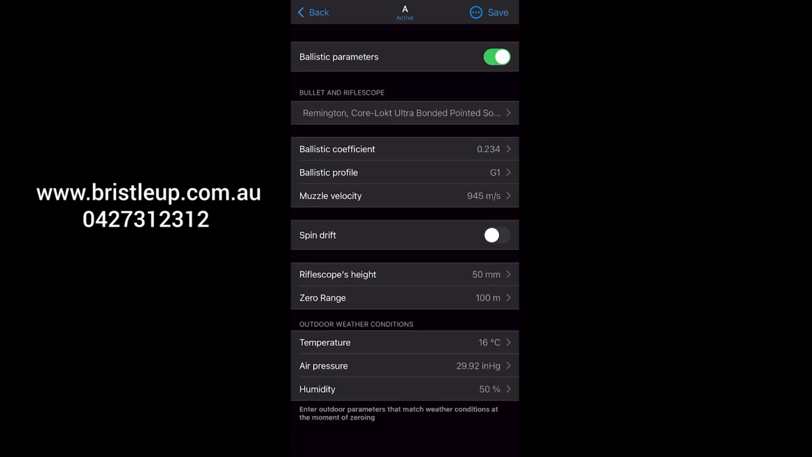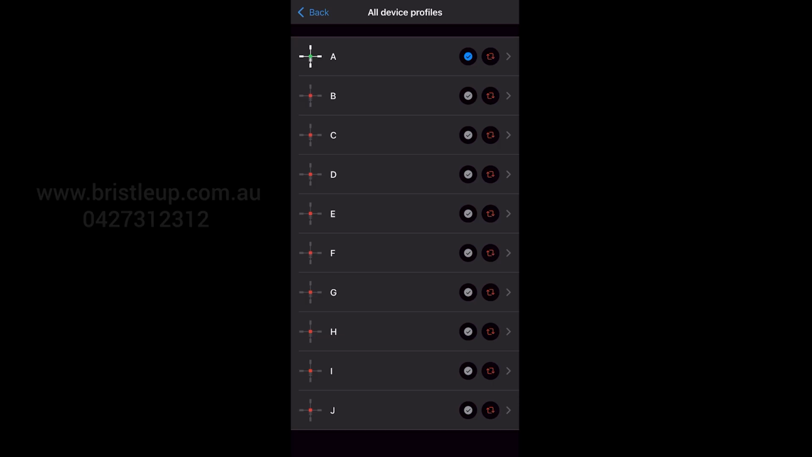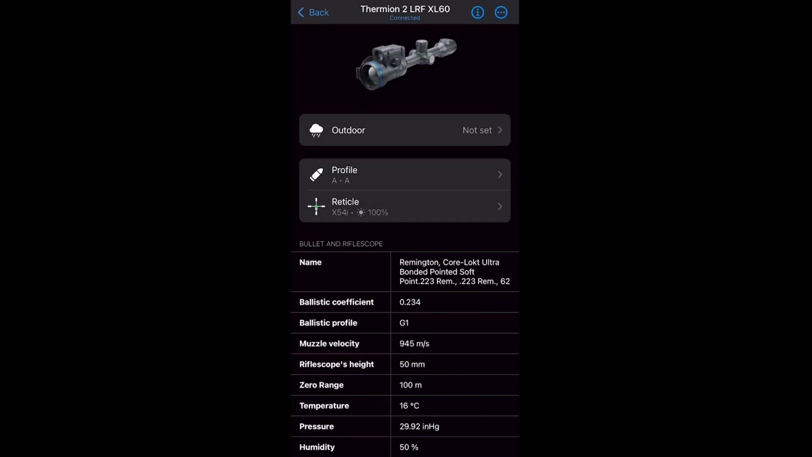Now when it comes to your scope height, that's going to be the center of your barrel to the center of your scope measurement. Once you've entered your data and your zeroing distances match, you hit save, and now that will save it to the scope to that zeroing profile.